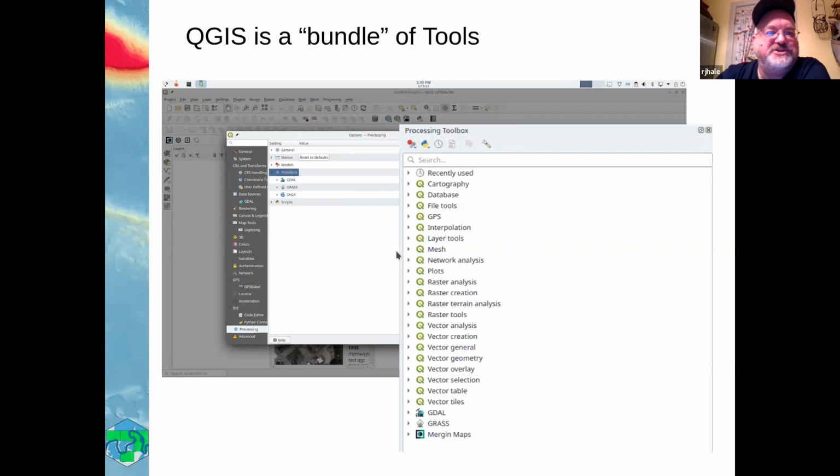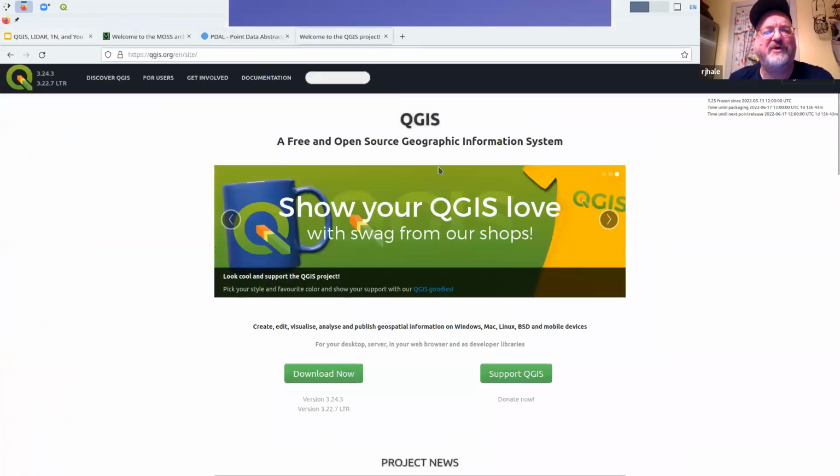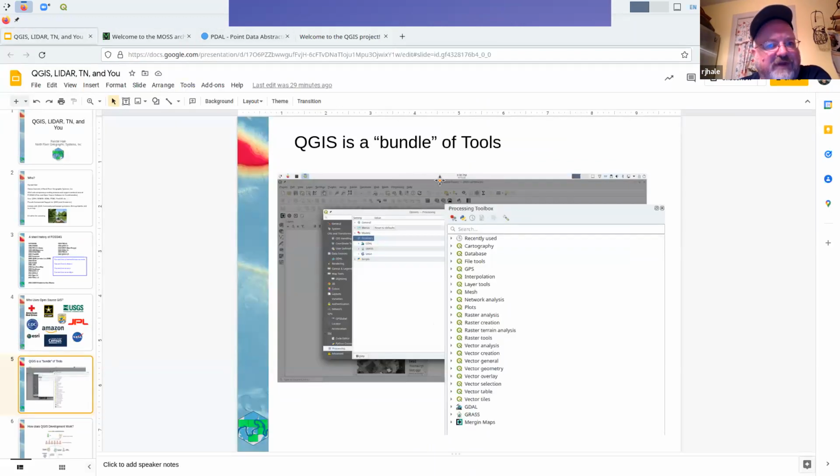So when you download QGIS, I'm going to jump around a little bit. You may end up going to the website. From there you can download software. You can buy t-shirts. You can do a little bit of everything. And when you download it, you're not only getting this really cool desktop program, you're getting a bundle of tools, and you get some GRASS tools mixed in.